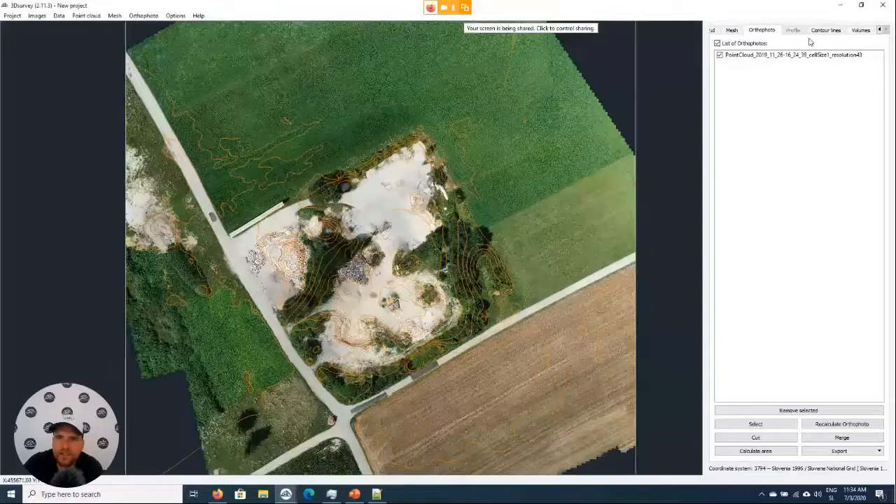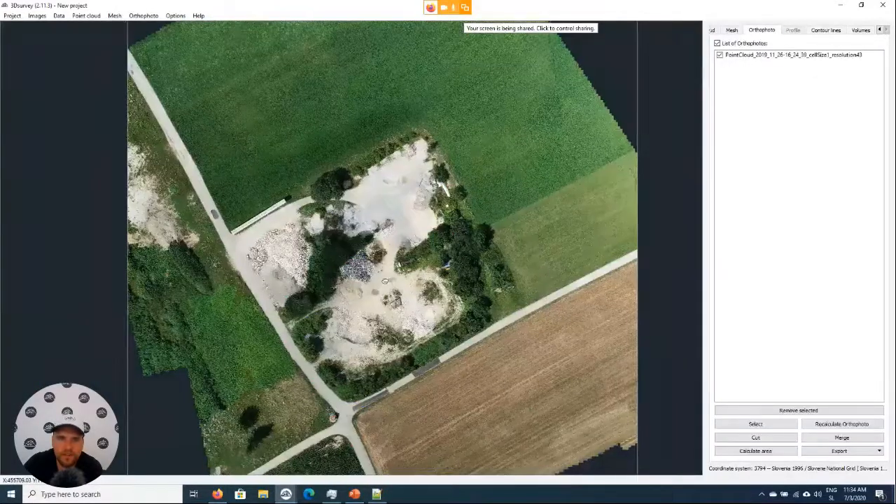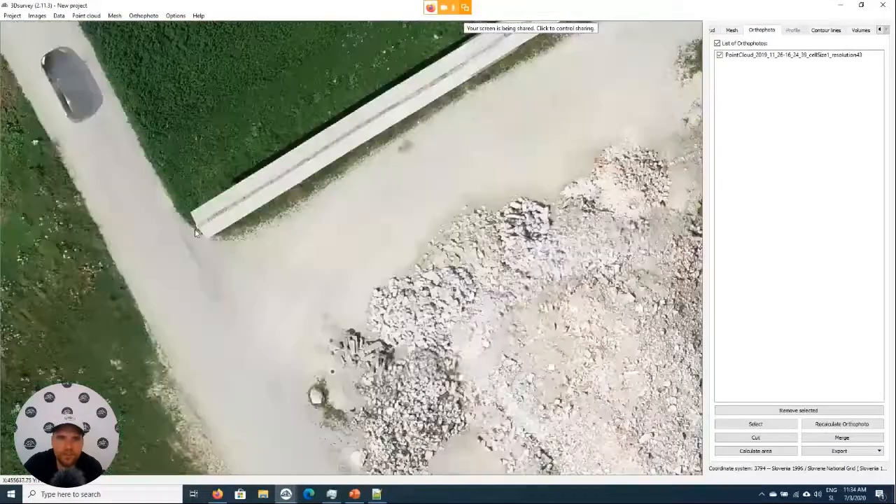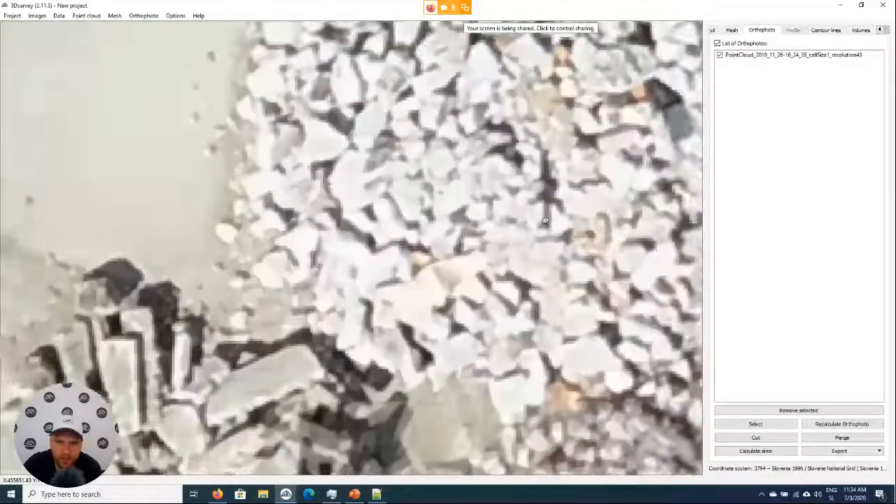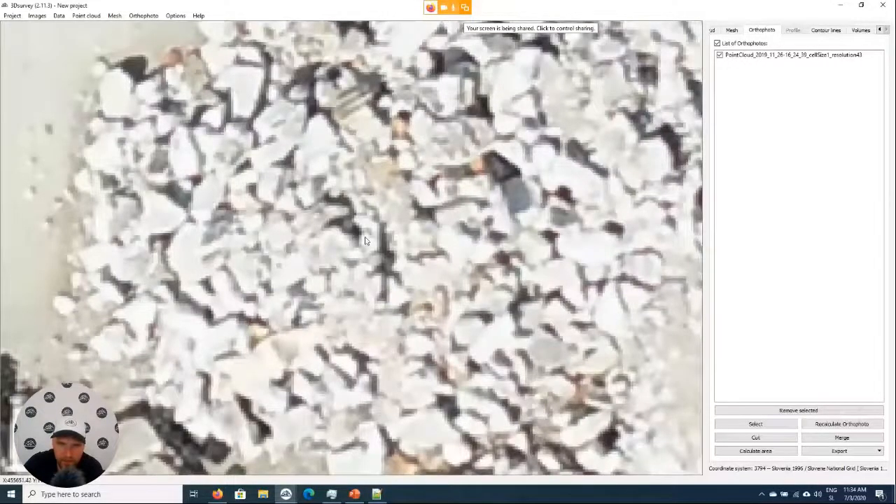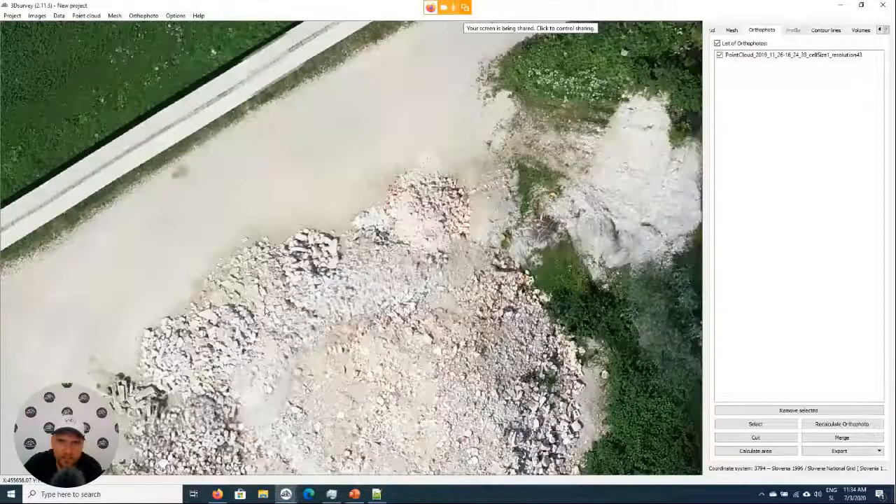I'll just turn off contour lines in order for them not to display over the orthophoto. So this is now the traditional orthophoto. What's special about this one is that the roof is not in the correct position, but the roof edge is very sharp. And also the detail here in these rocks is very sharp because it's calculated using the traditional algorithm.